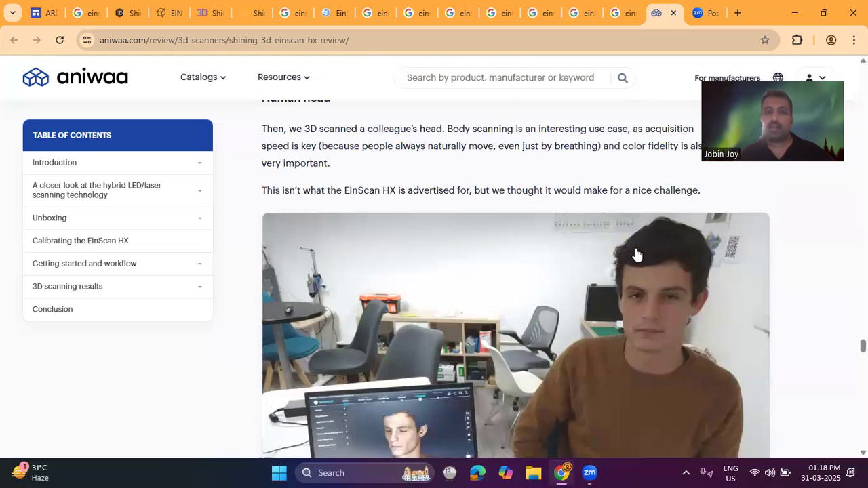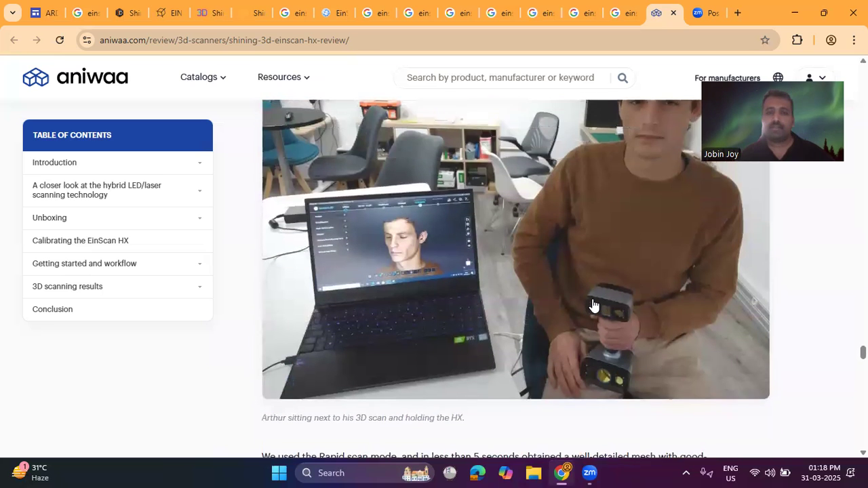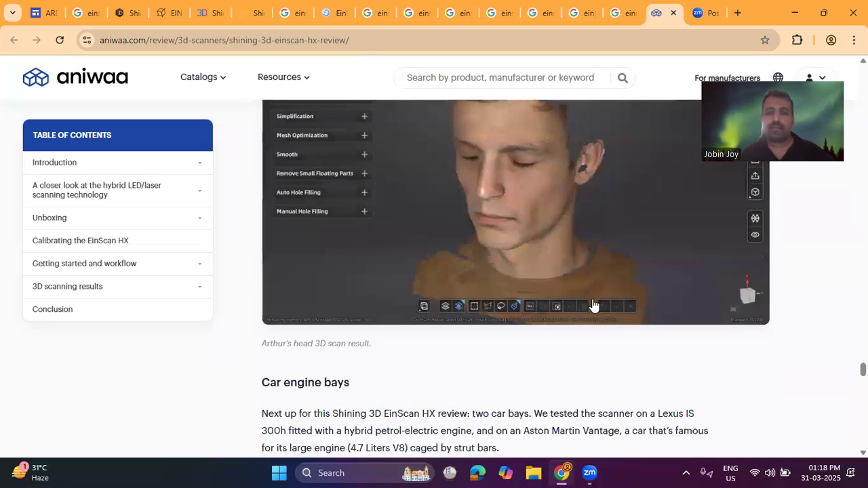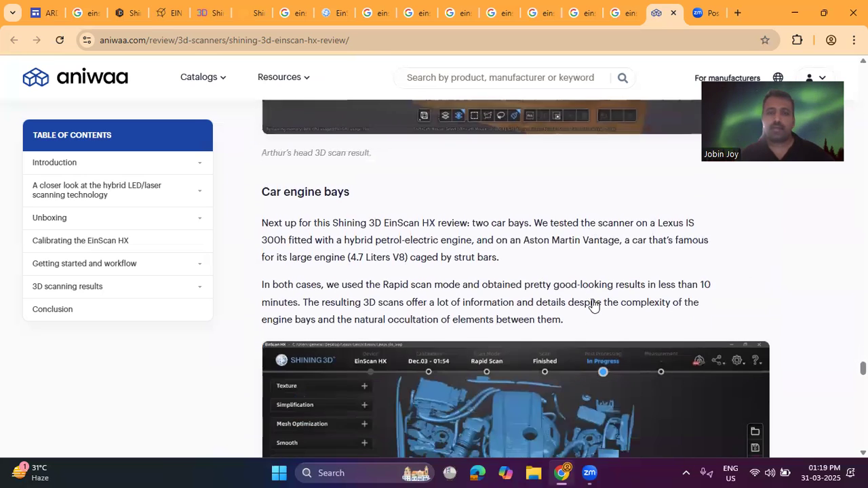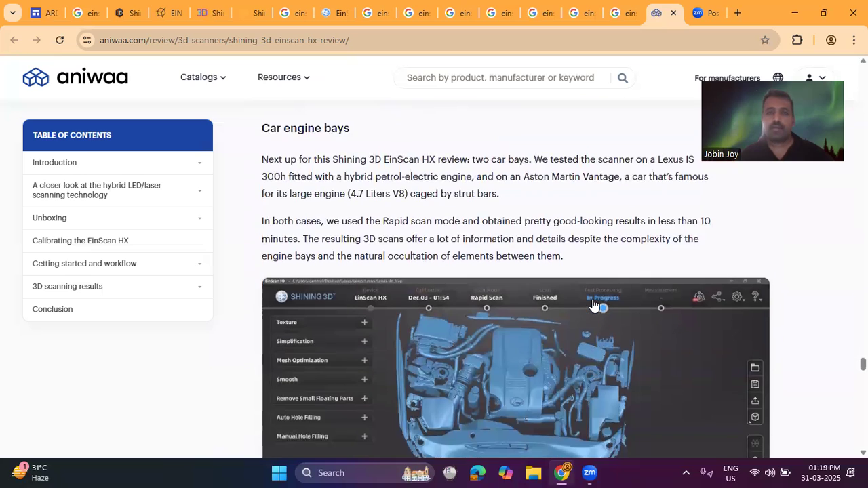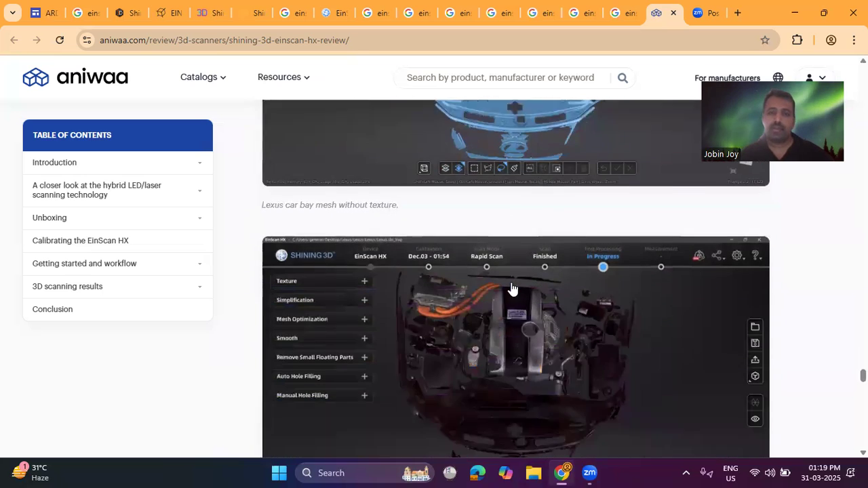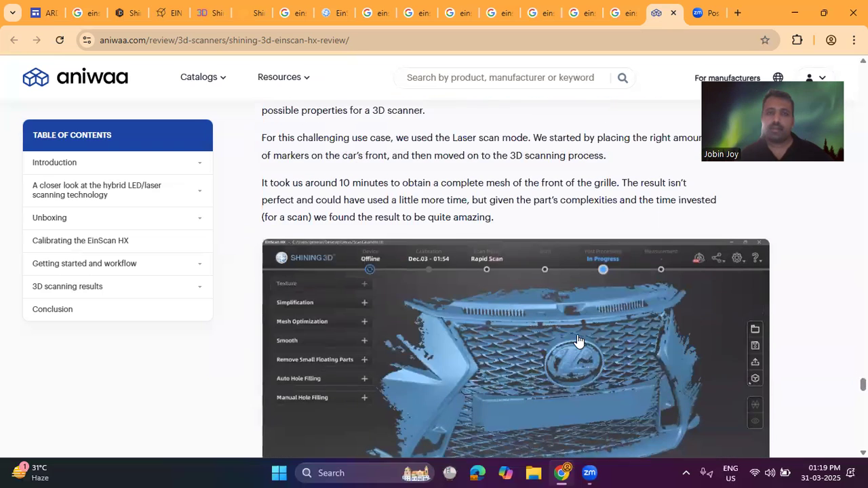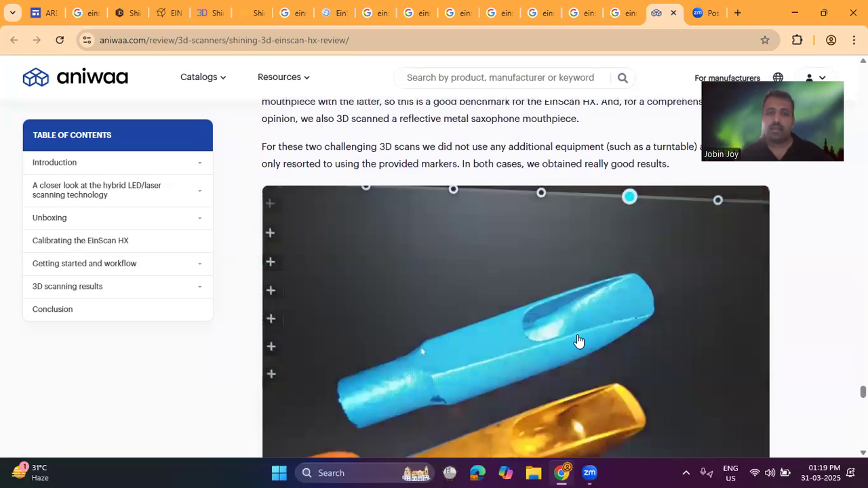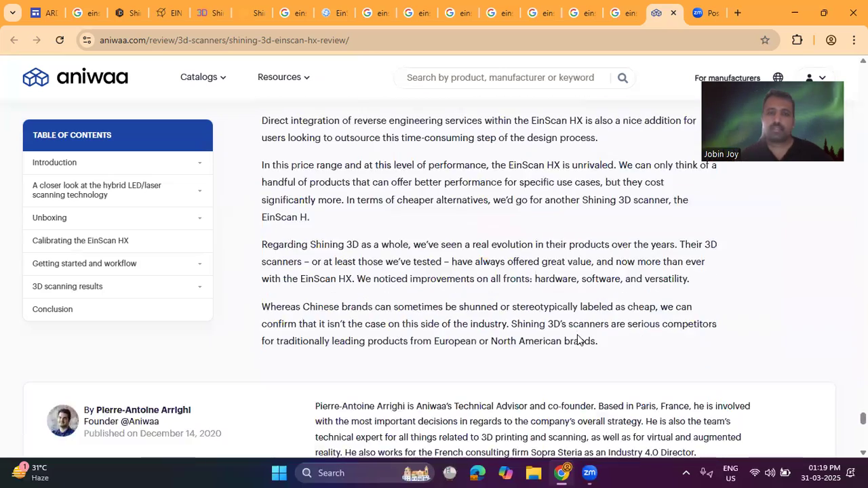We can scan the human head, human face, and so on, like this. Another example is a car engine we can scan, then a car grill, then smart saxophone mouthpieces, and so on.